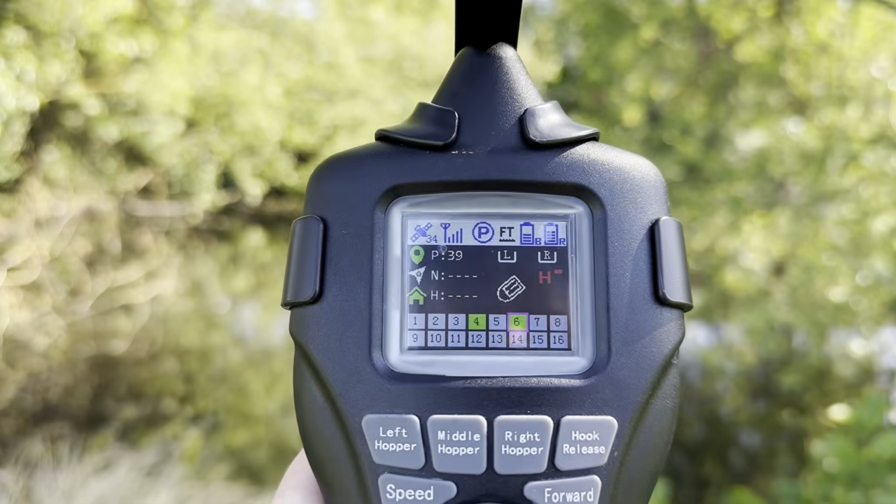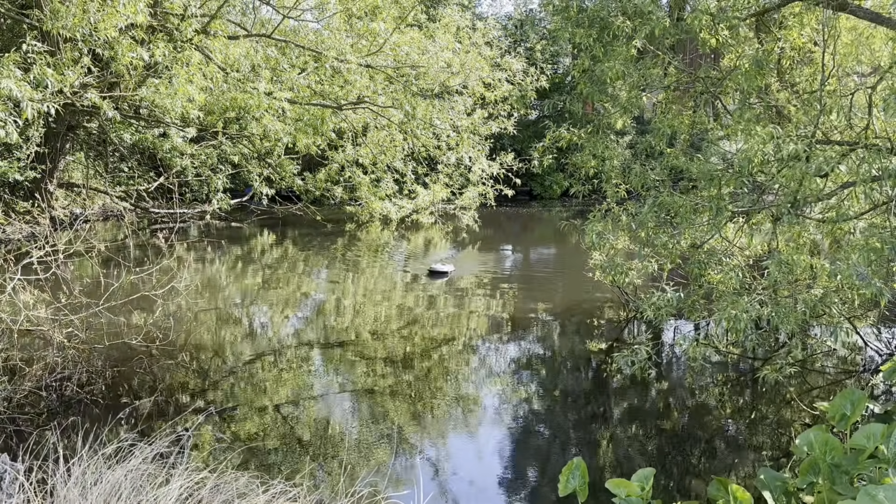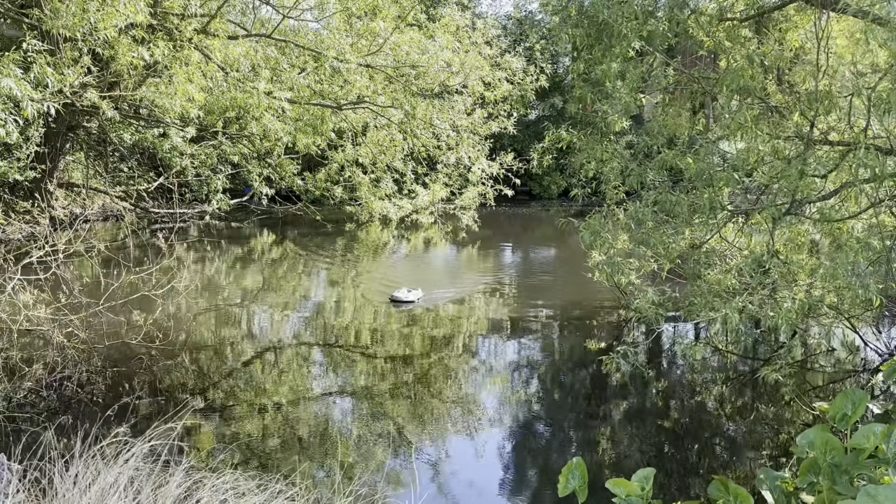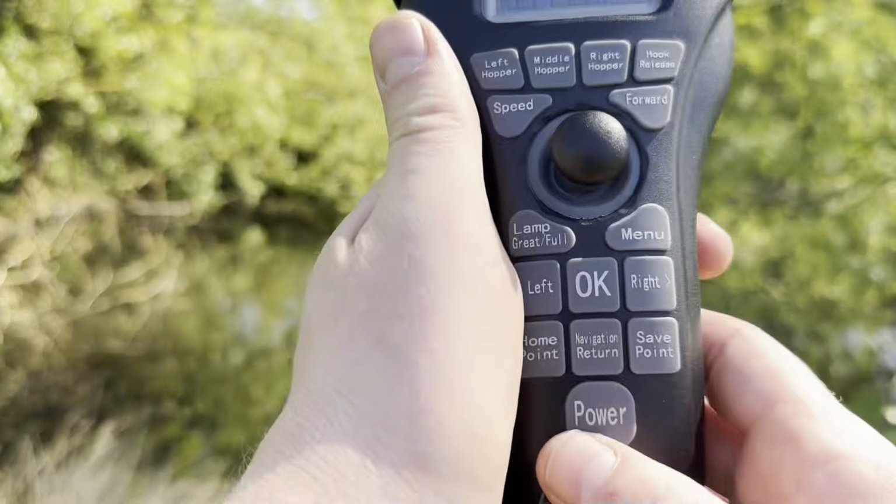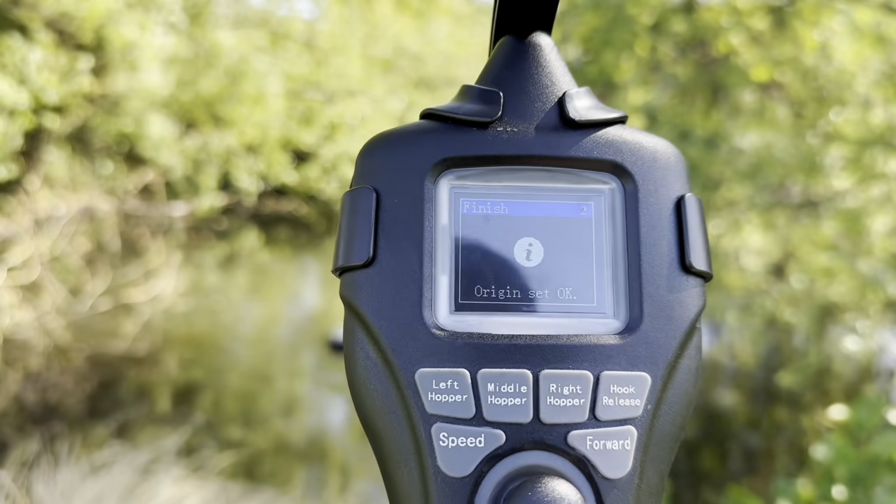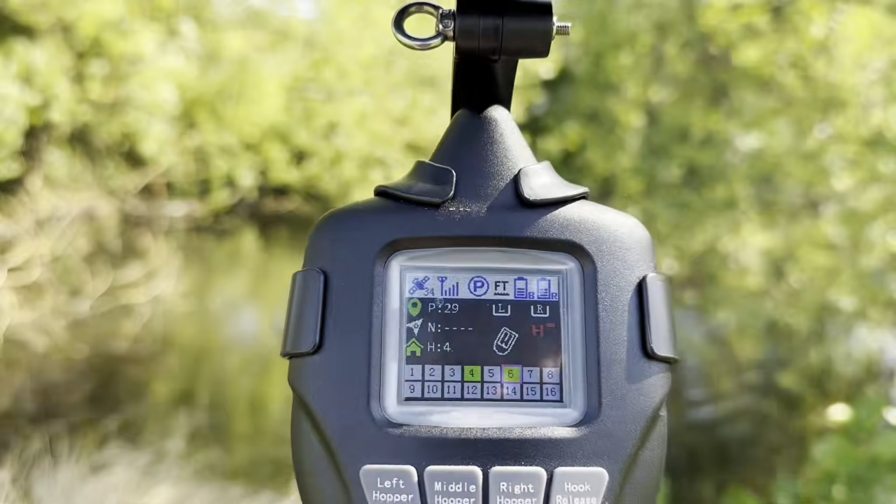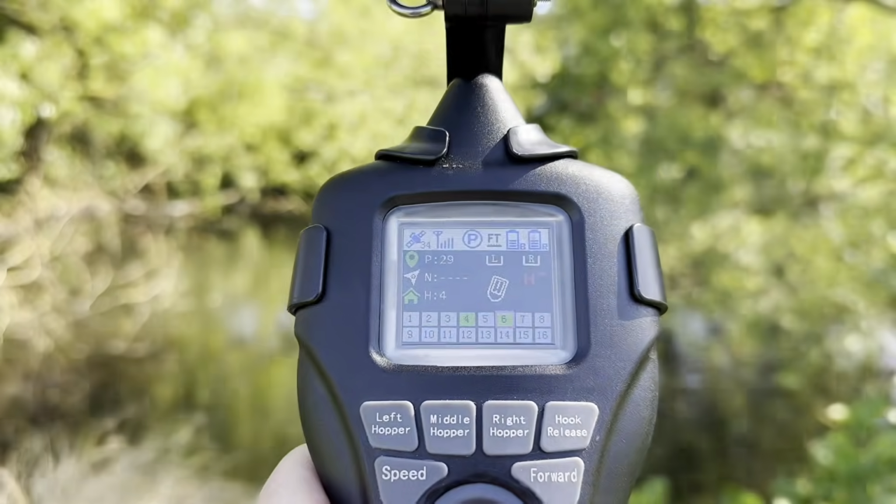As you can see, we're still on 34, that's holding steady. What I'm going to do now before I do anything else is save a home point. And again, you can do this through the menu or just simply by pressing and holding the home point button, and you'll see our home point will reset there. It'll say origin set OK. Now, you don't have to do this, but me personally, I always reset my home point every time I pop the boat in the water.